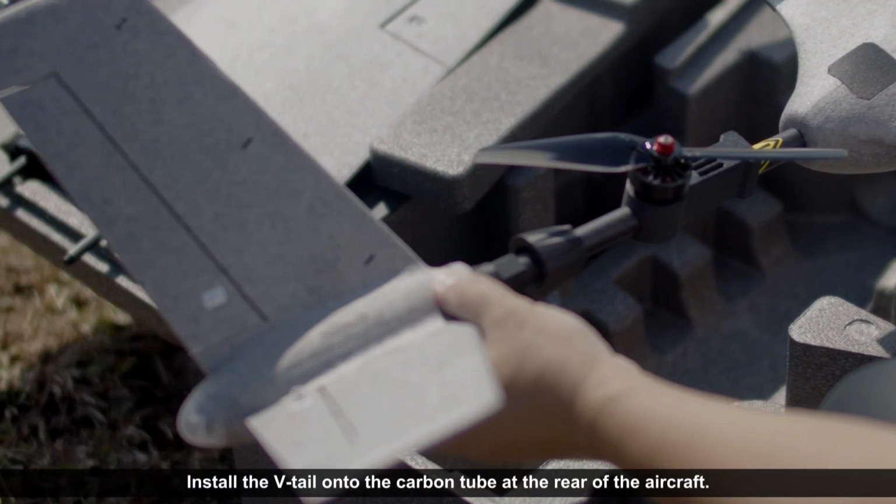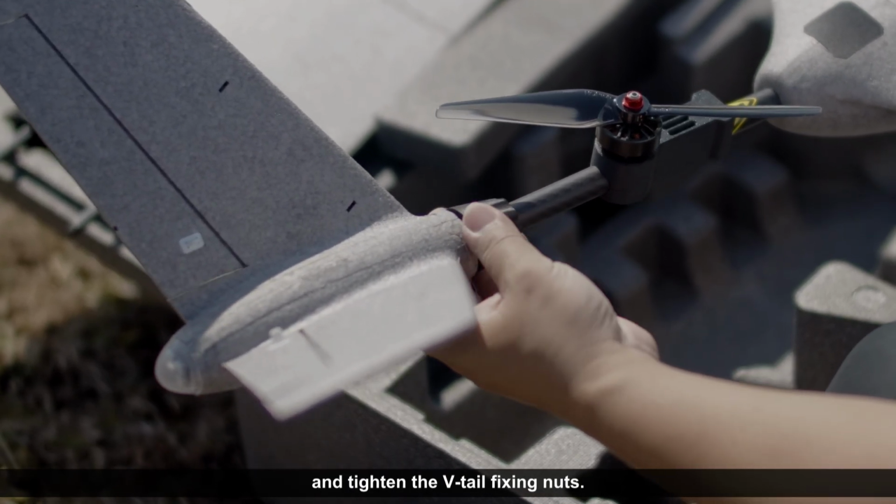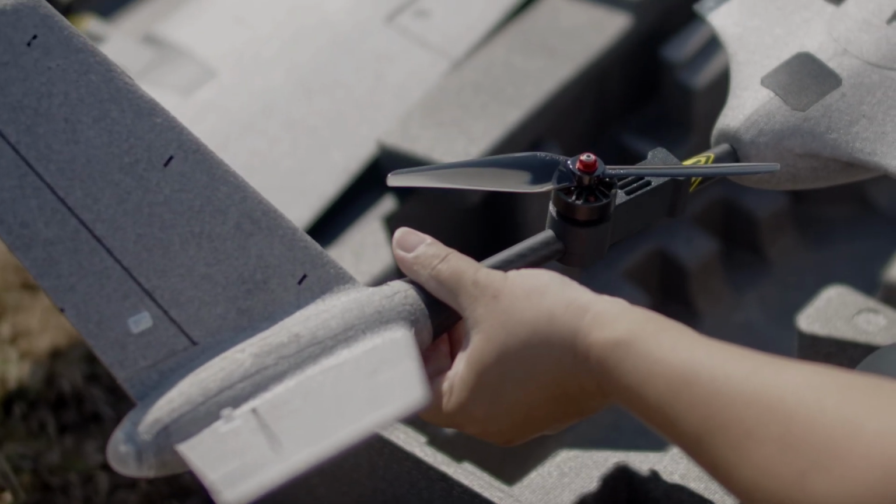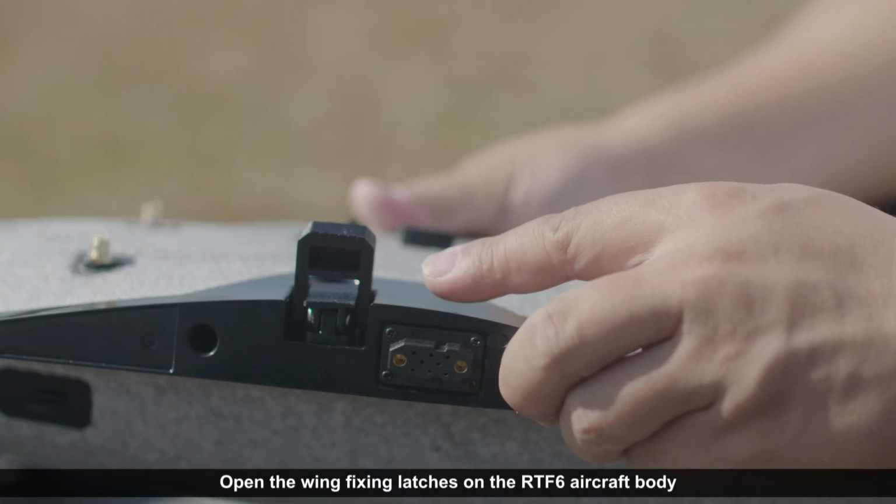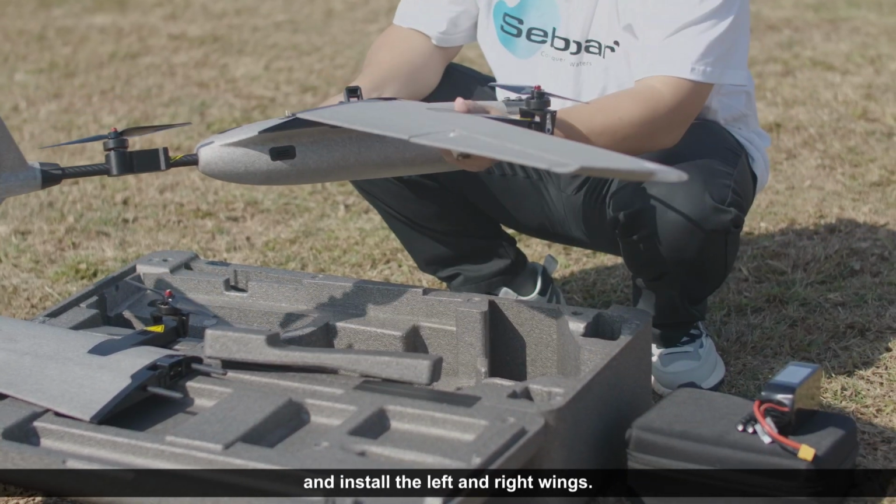Install the V-tail onto the carbon tube at the rear of the aircraft. Pay attention to the installation direction, and tighten the V-tail fixing nuts. Open the wing fixing latches on the RTF6 aircraft body, and install the left and right wings.